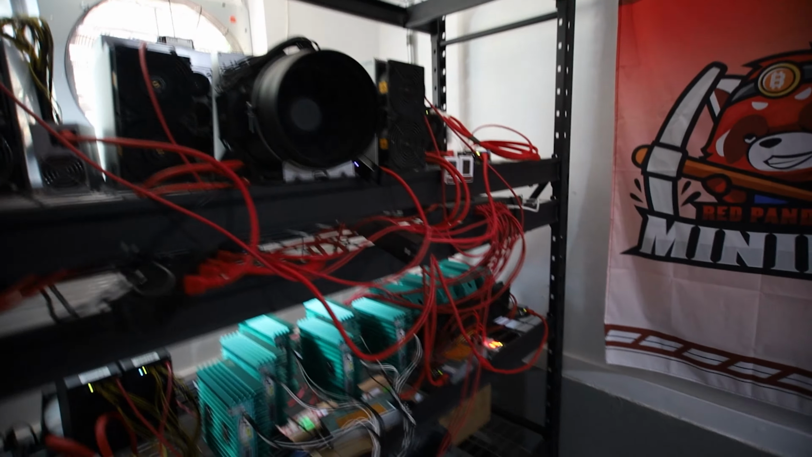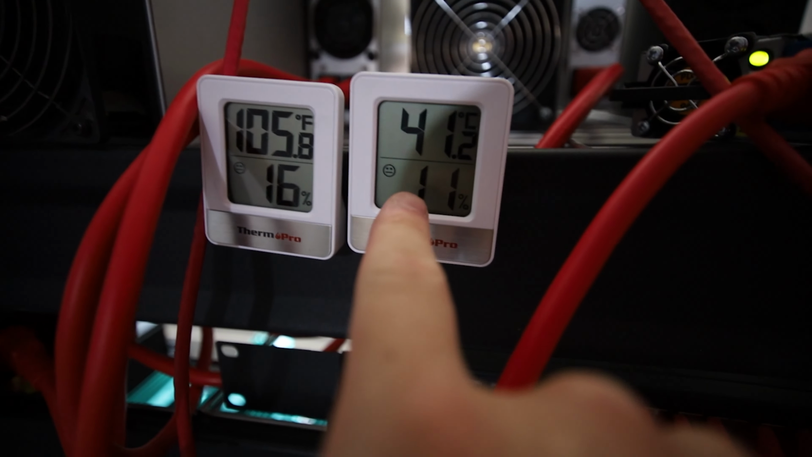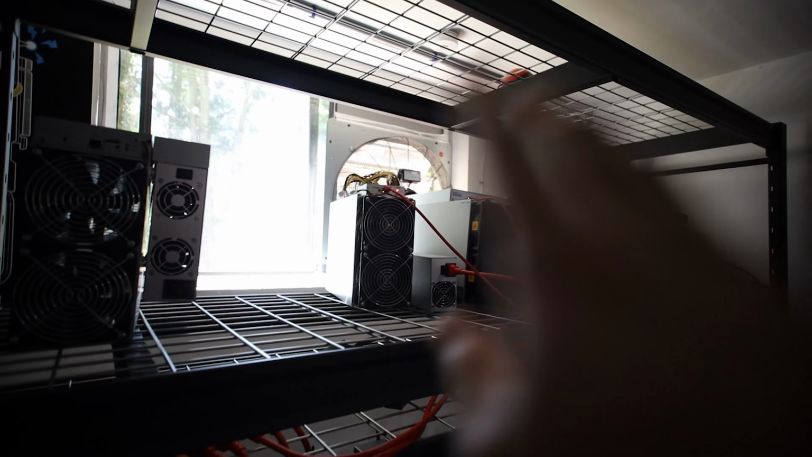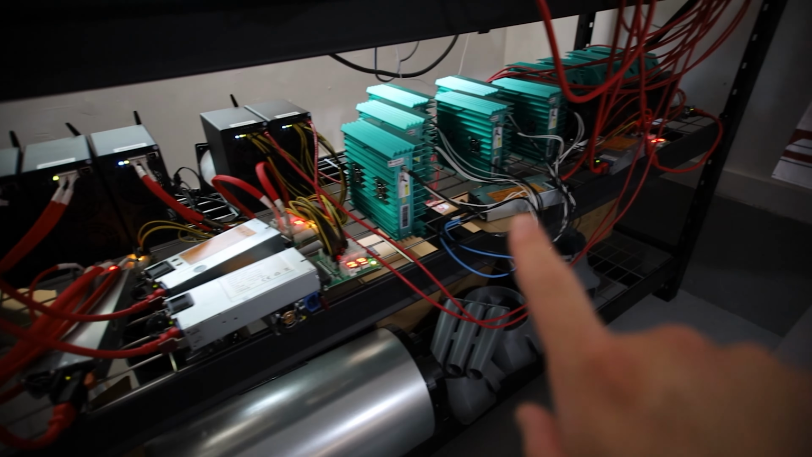Let me show you the temperature over here. My intake is about 105 Fahrenheit, 41 degrees Celsius. So it's getting hot in here. Things are beginning to heat soak everywhere. The concrete is also warm. Actually, no, it's kind of cold, but everything else is getting heated to the max right now because it's a very, very sunny, very hot day.